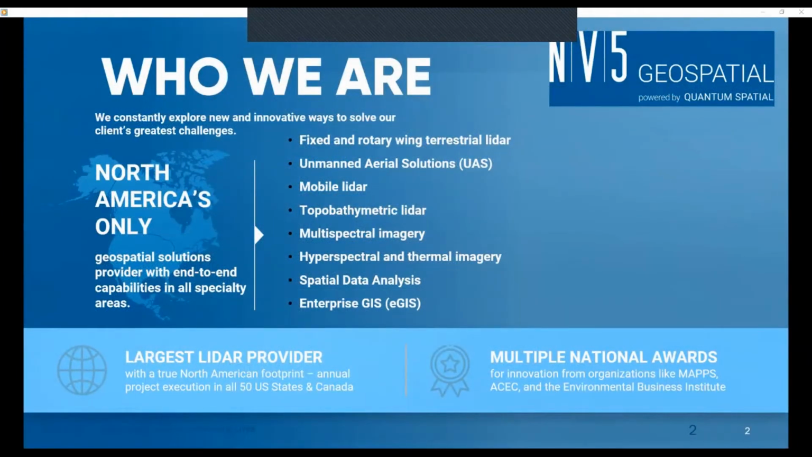First of all, I just want to talk a little about who we are. Many of you know us as Quantum Spatial. We are now NV5 Geospatial. Still the same people, still doing the same stuff. And we have many assets for acquisition, both fixed wing, rotary planes. We have an enhanced UAS group as part of becoming NV5. And we also do a lot of work in topobathymetry and hyperspectral and thermal imagery. So don't forget those if they meet your needs.